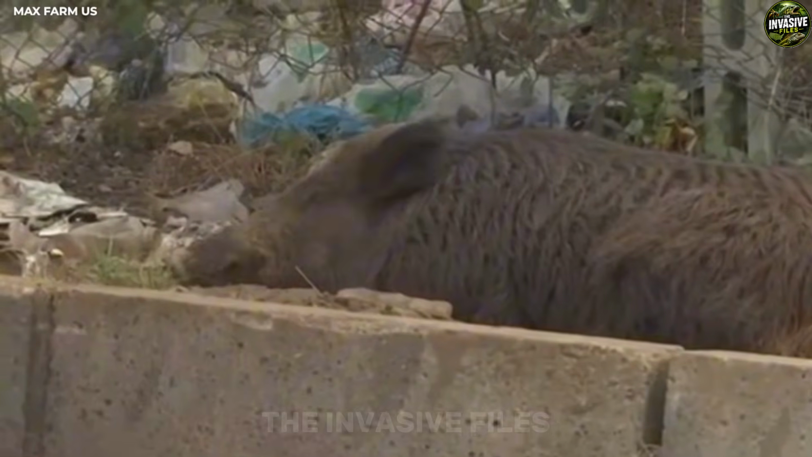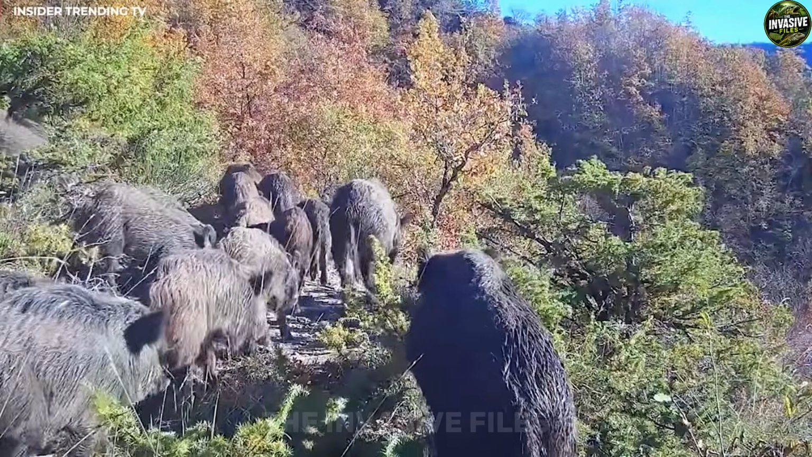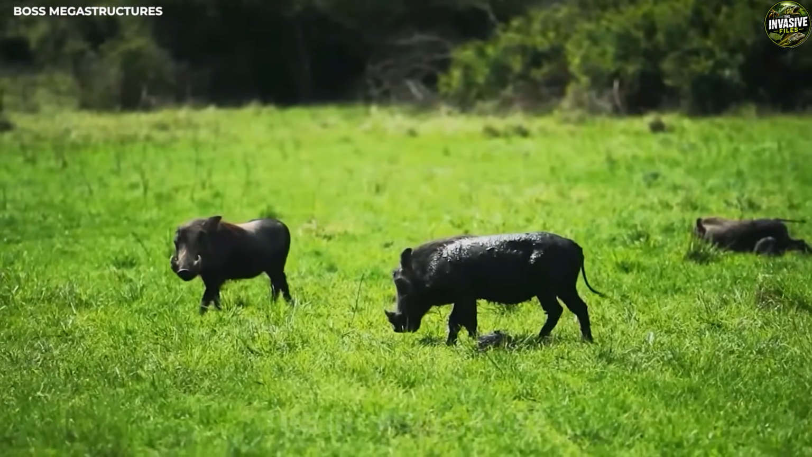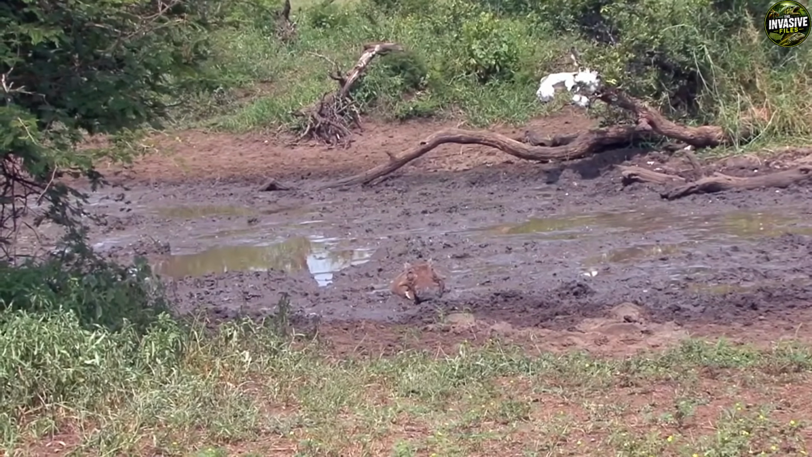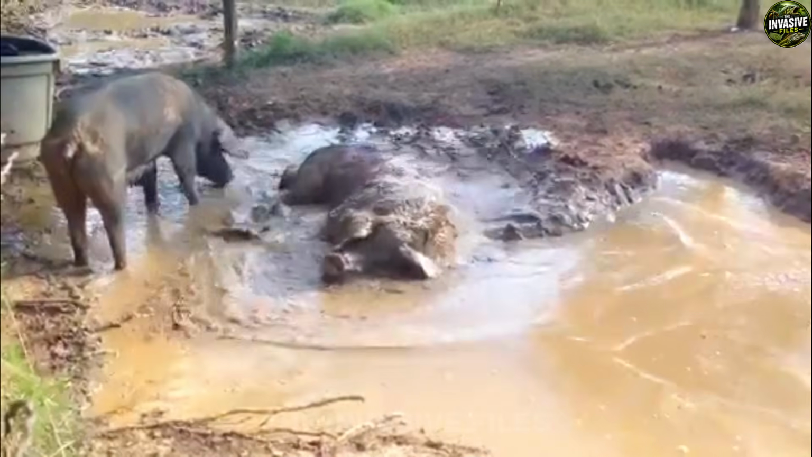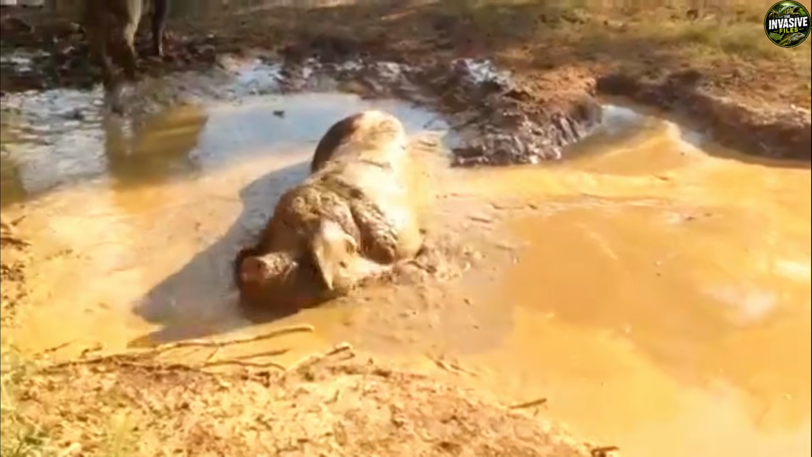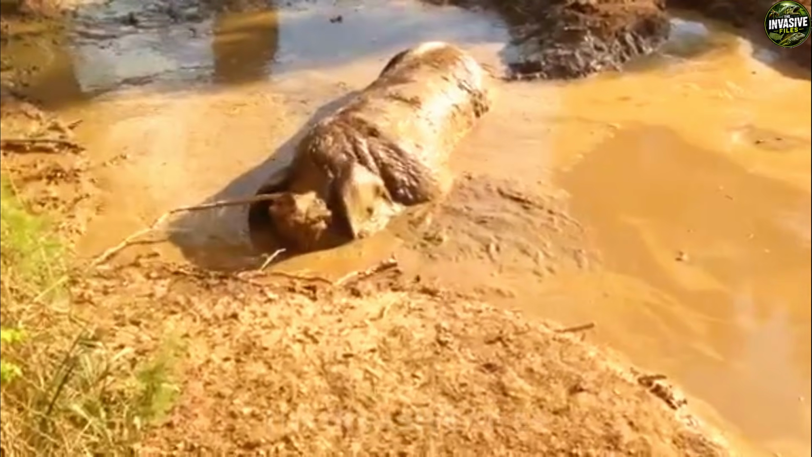This destructive rooting wrecks native plant communities, destroying delicate seedbeds and allowing invasive weeds to take over the bare dirt. When heavy rains hit the Texas hill country, those churned-up fields offer zero resistance, causing massive topsoil erosion that washes tons of mud and silt directly into local creeks and rivers. As hogs wallow in those same streams to cool off, they dump waste and bacteria straight into the water, polluting critical freshwater habitats that fish, amphibians, and native land animals depend on for survival.